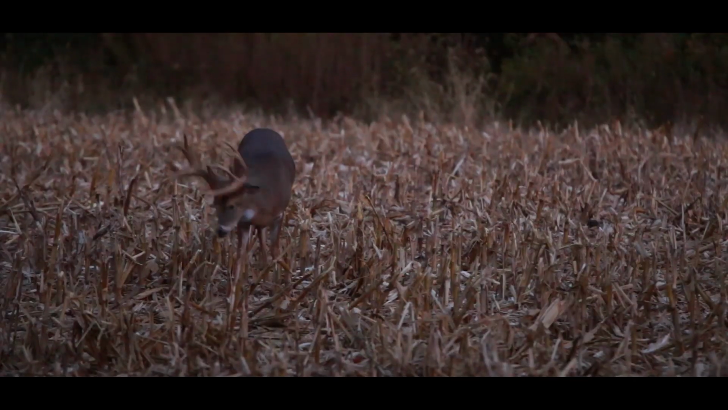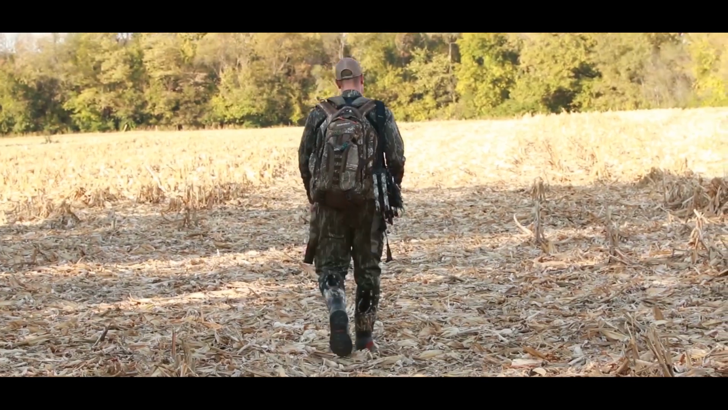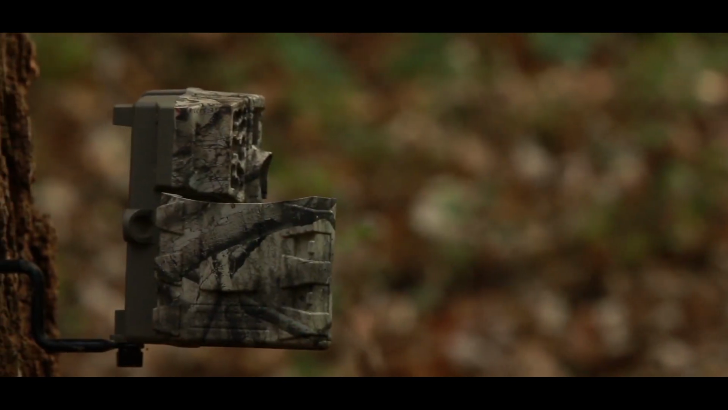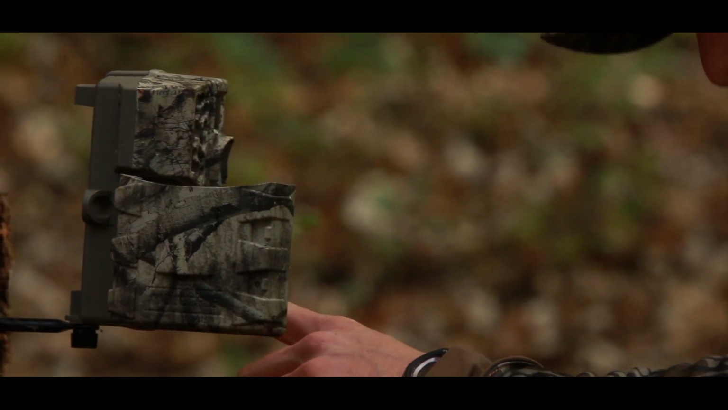And we only checked our cameras either during the rain or on our way in or out to hunt this buck. All in all, using cameras to locate and understand how small of a home range this buck had led to his demise and ultimately his harvest.